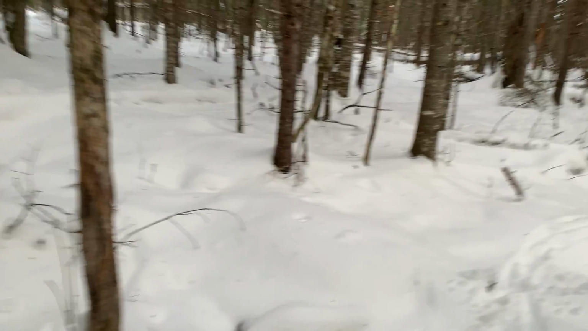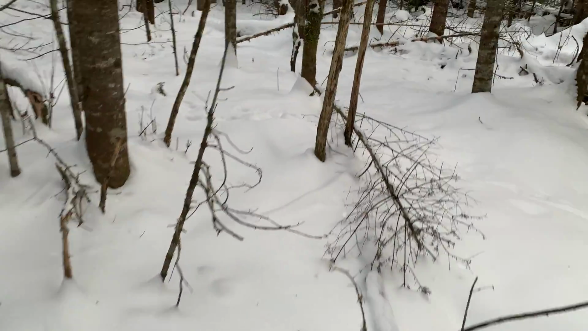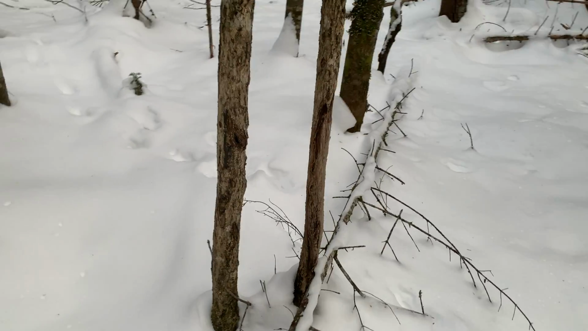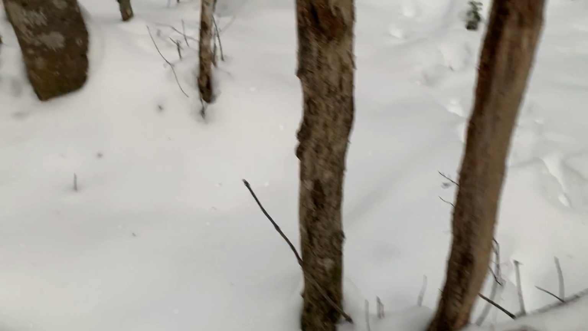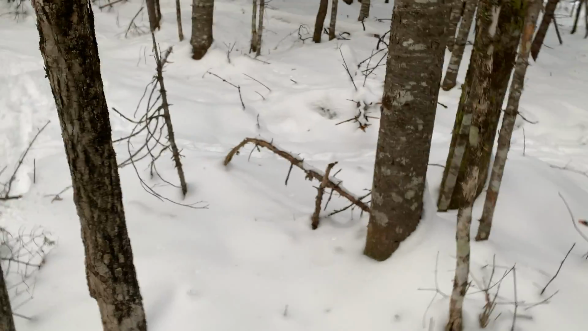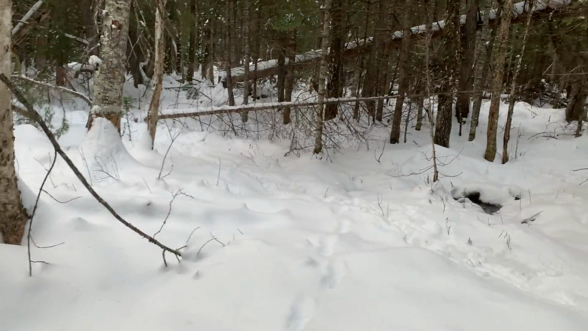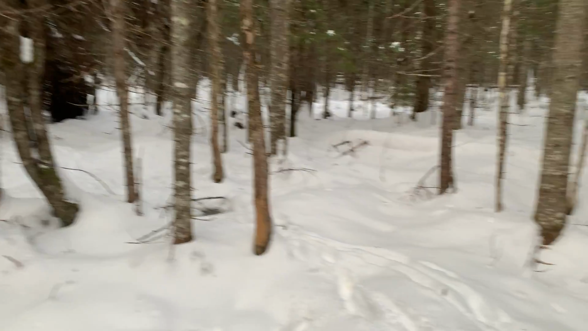There's a couple over here, I think. A couple small ones there. Those ones don't look like they were hit very much this year. Definitely more in here somewhere, but those are the two big ones right here.